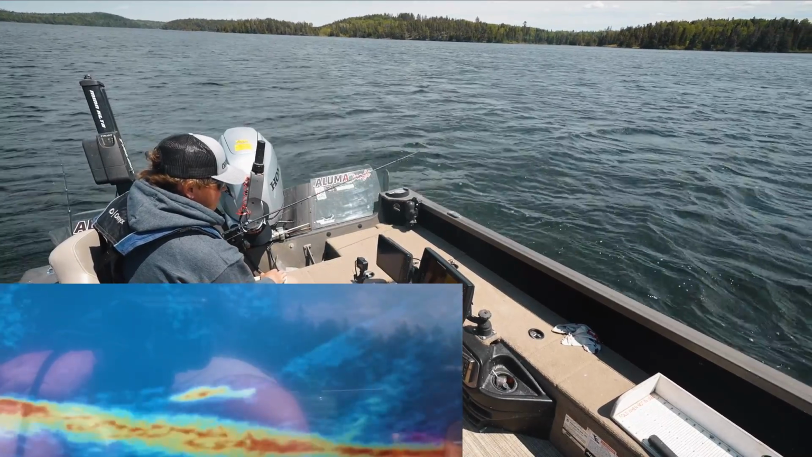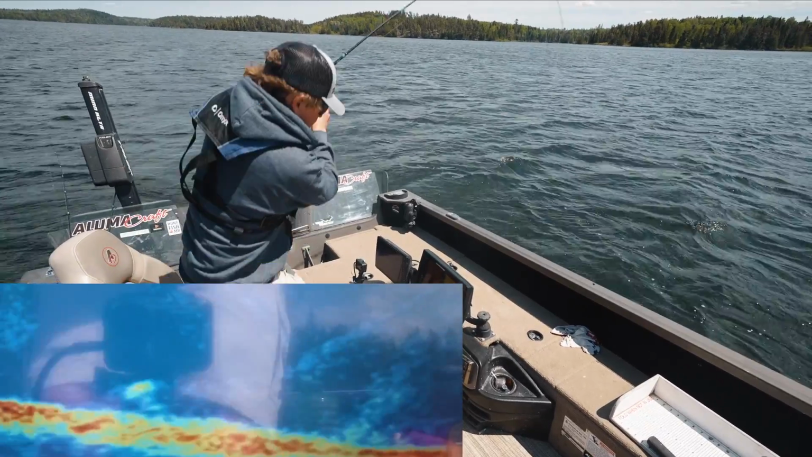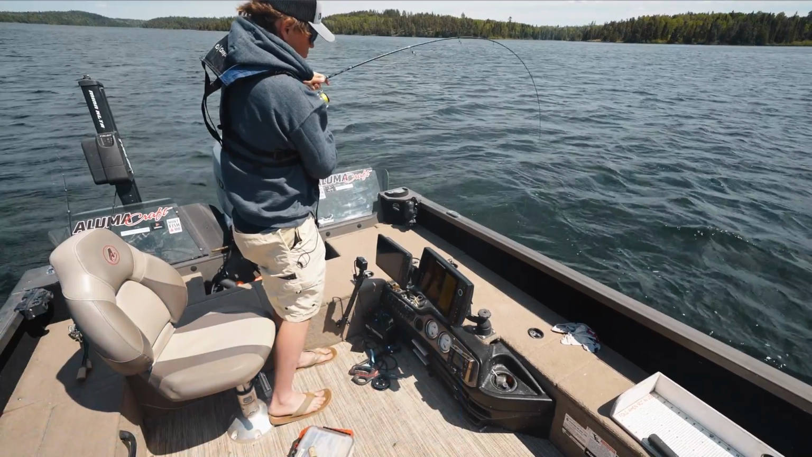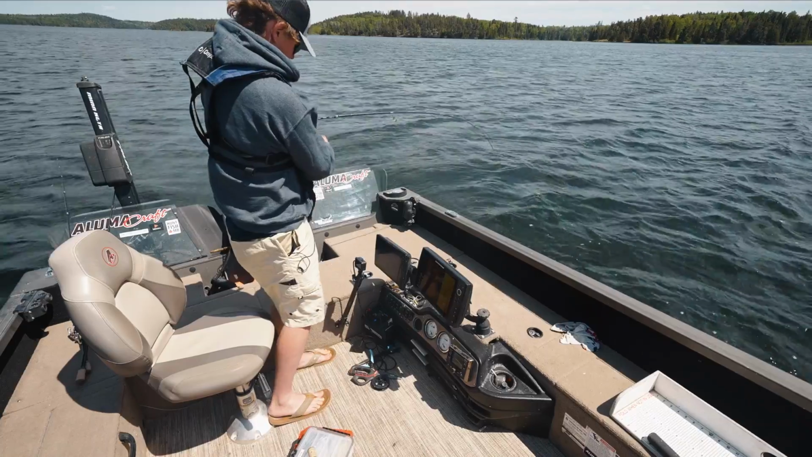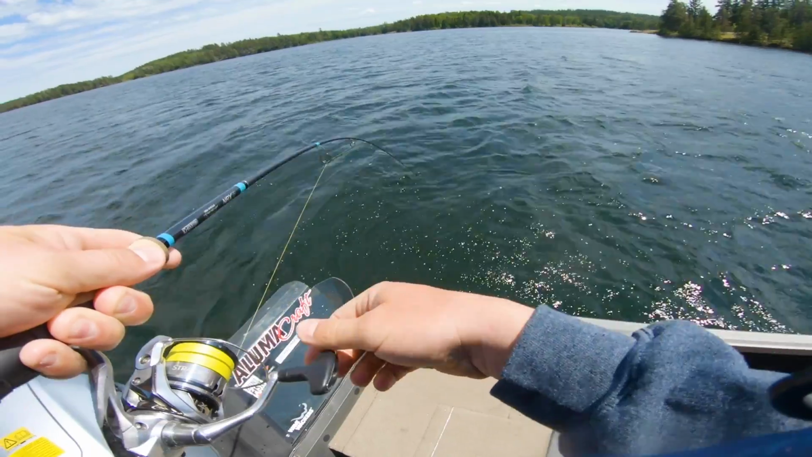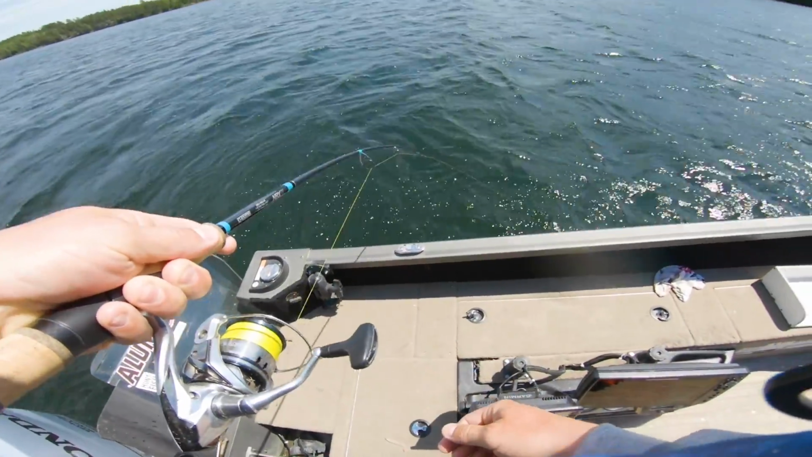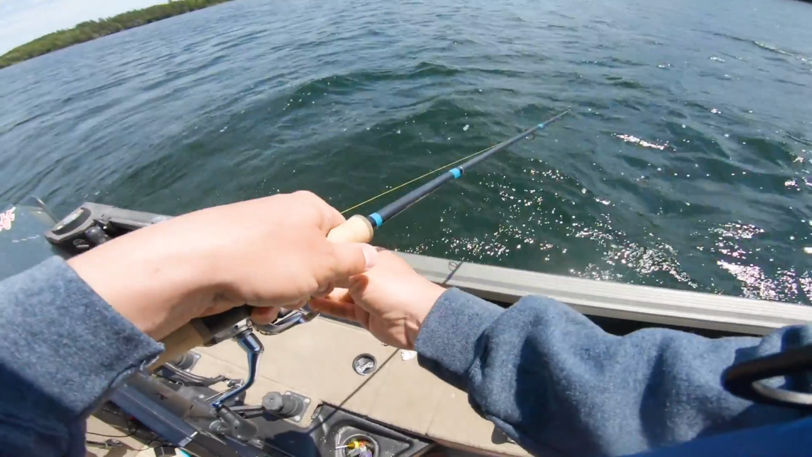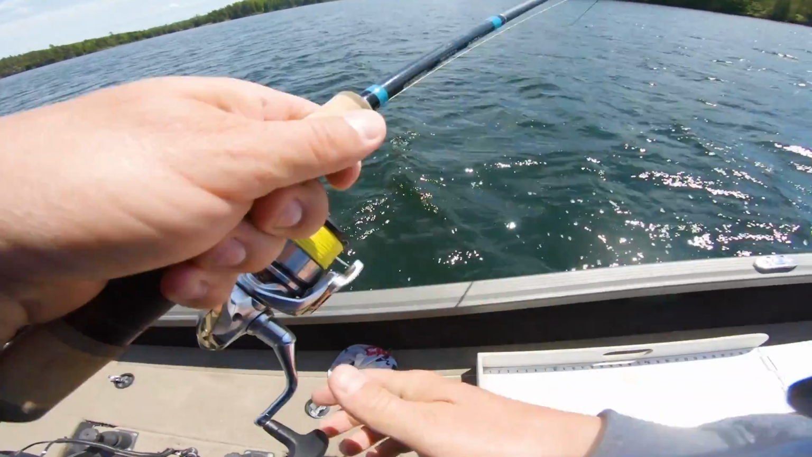Ooh, that's a big one coming for it now. He's coming fast. There we go. That's big. That's big. Ooh. I just had to loosen it off a bit there. Oh boy. We got a good one. Wind is howling. Walleyes are snapping. Ooh. I just want to play it slow with that small hook. You got to be careful.